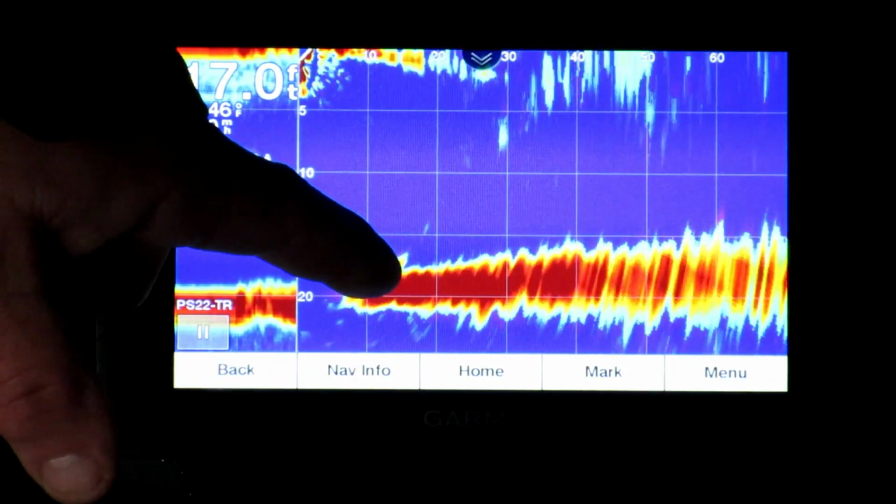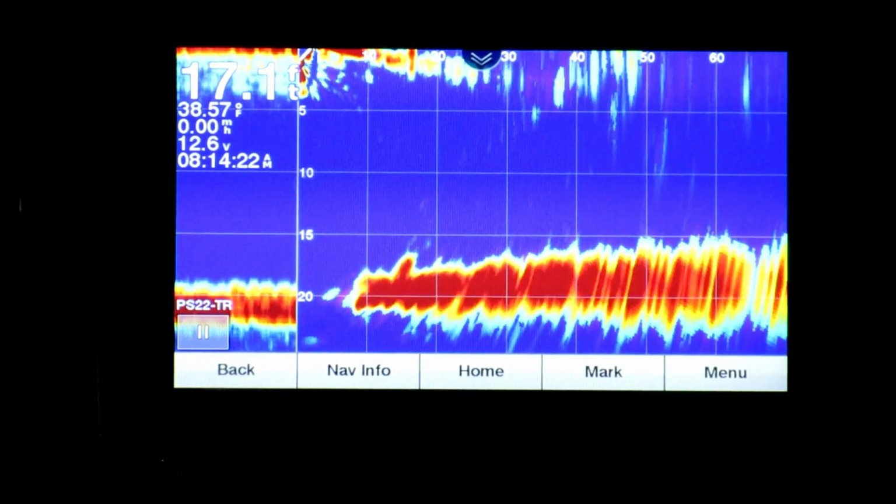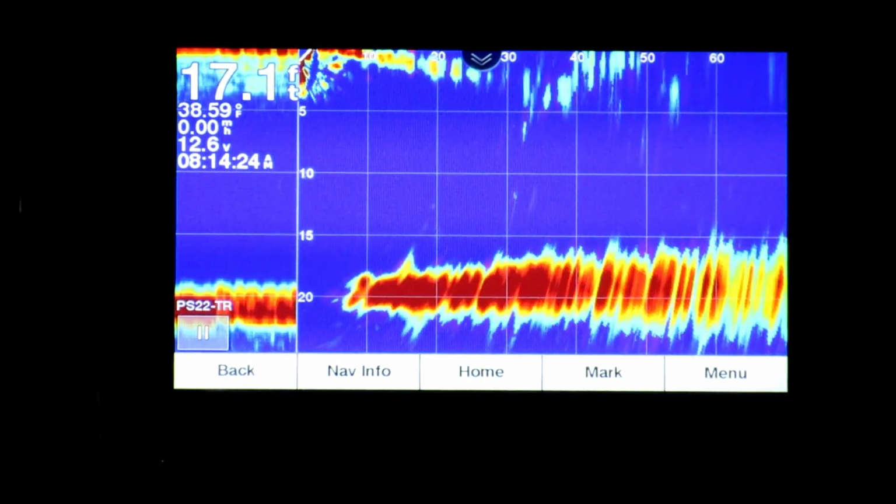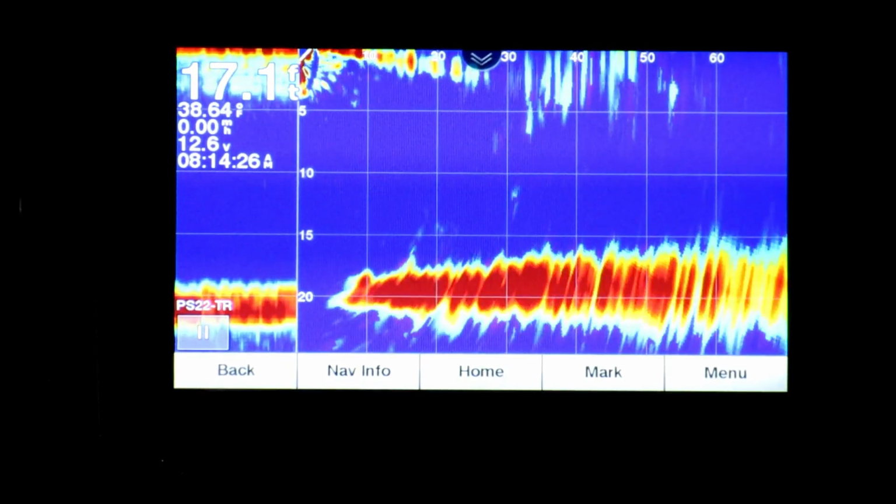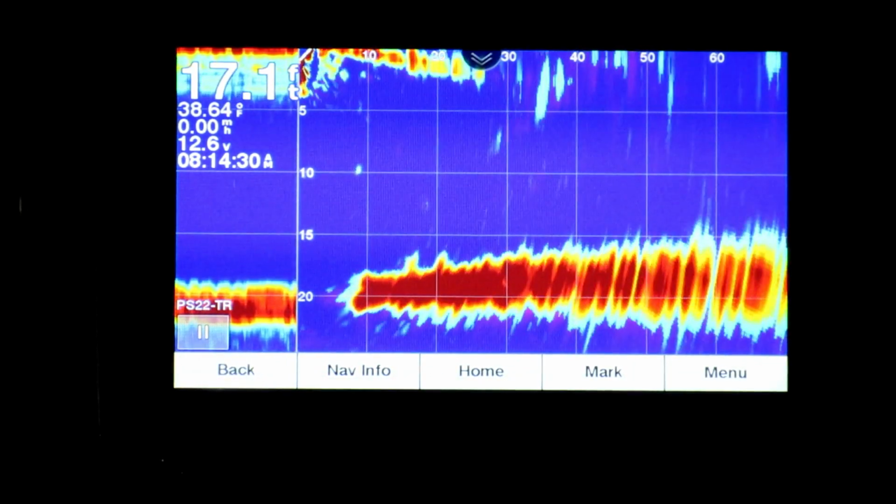See that little blob right there? That is probably a fish. It could be a fish down there. Just could be some structure or a weed. This doesn't really show real clear-cut definition of the bottom like a traditional sonar would or a flasher.